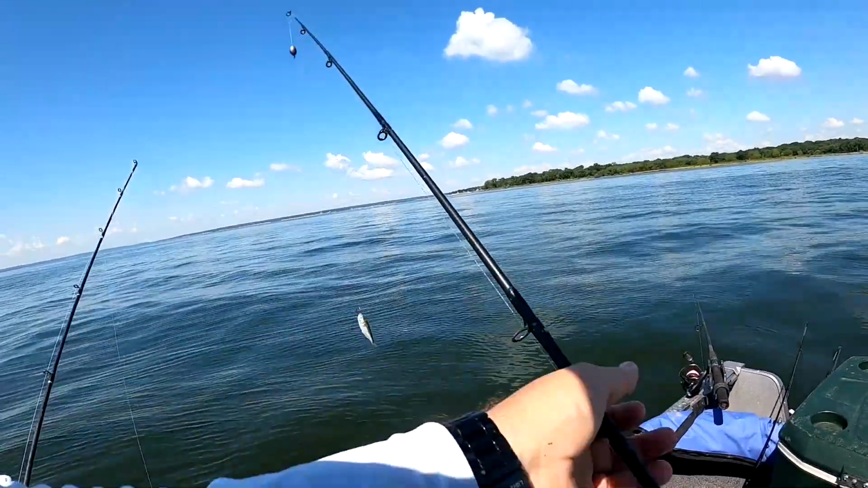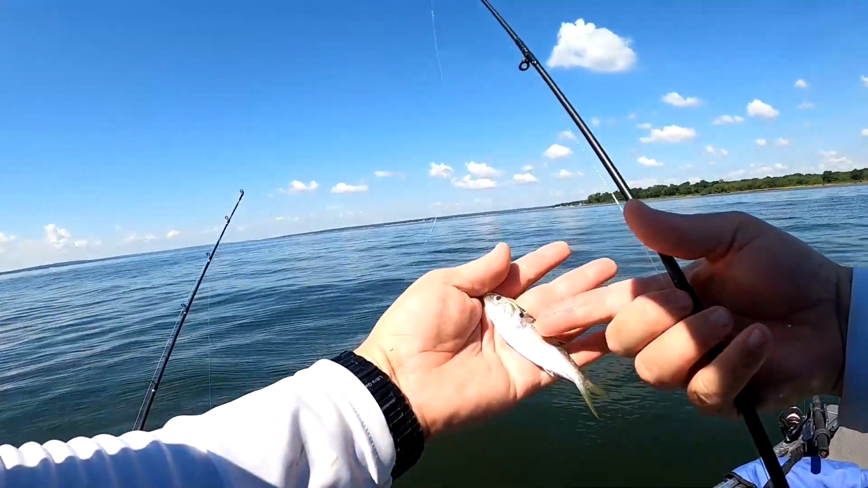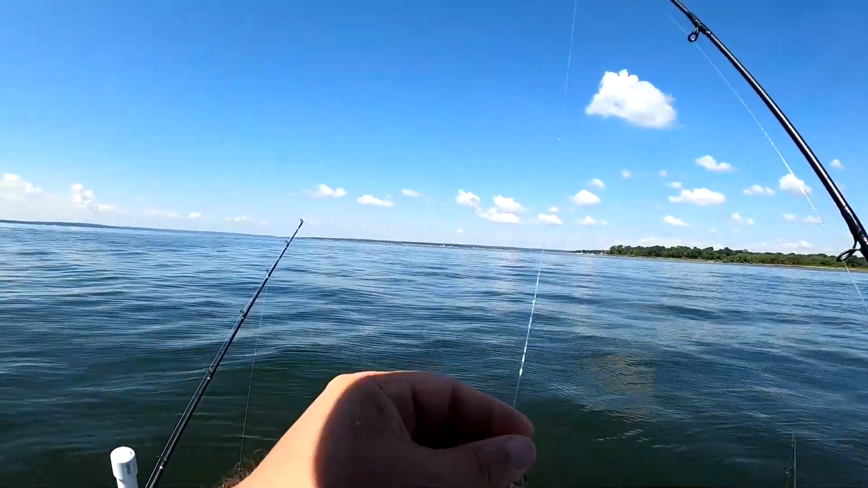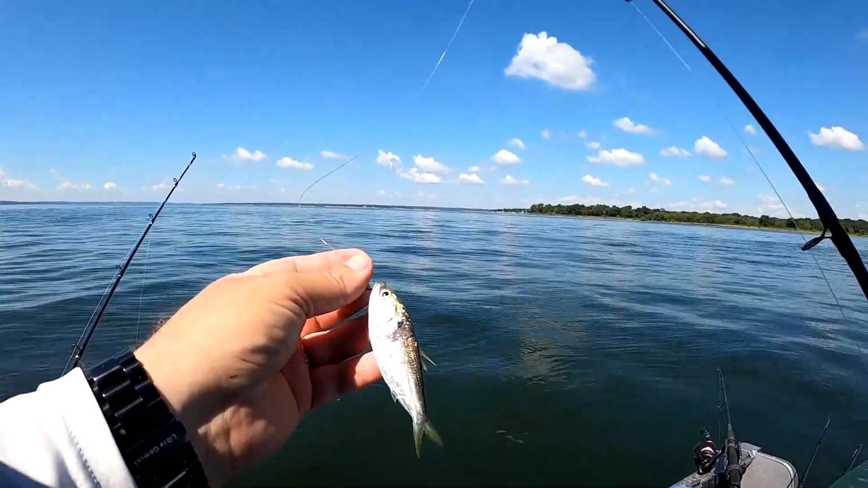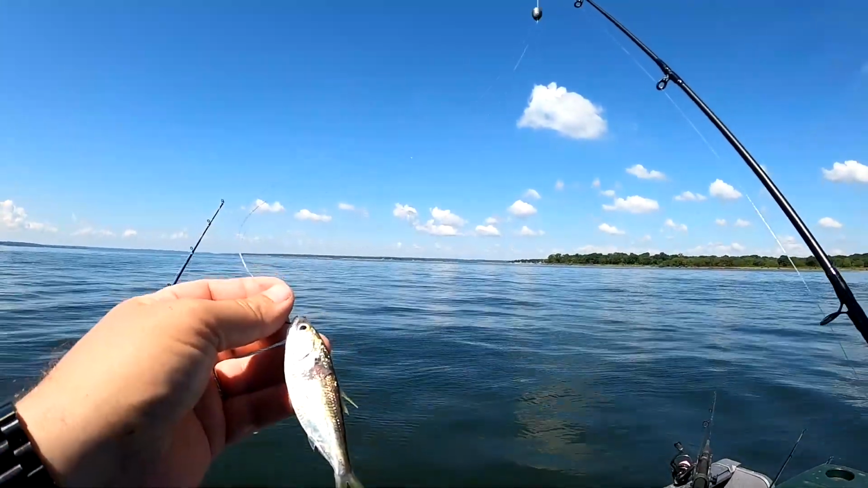So kind of what you see here, they'll grab the shad, but they don't grab the whole thing in their mouth, and they skin it, and that's how you know there's catfish around. So what I'm actually going to do, since I'm going to put some punch bait out and I don't have a lot of bait, I'm going to go ahead and cut this into 3 pieces and drop the head back down there along with some punch bait and see if we can get some catfish.